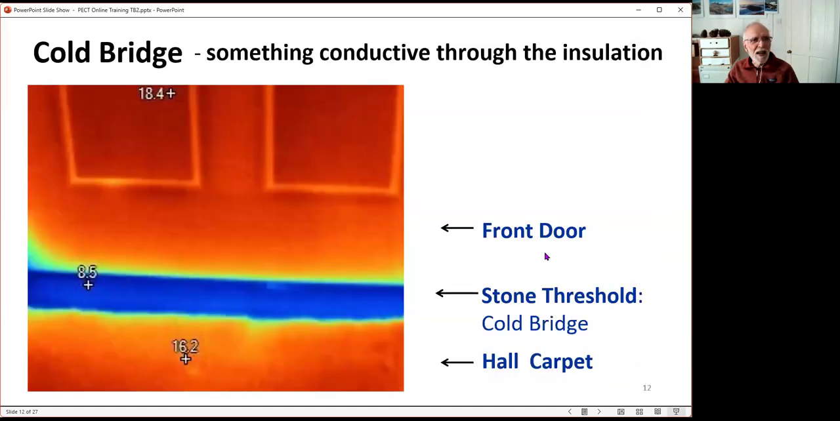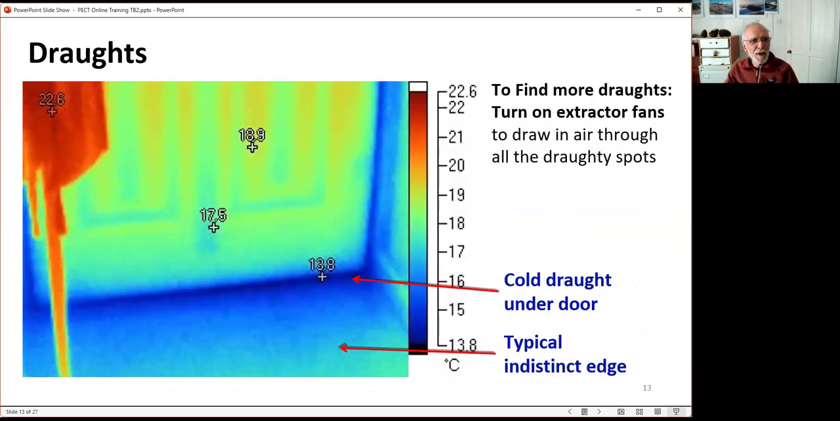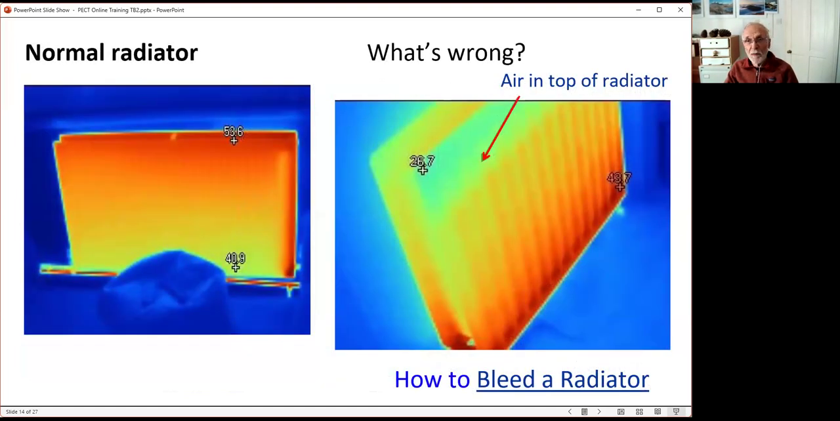A lot of these have animations, things pop up. So there are drafts, there are cold bridges. It's very good for checking heating system faults, if radiators need bleeding. In one case, with a tenant, the central heating was going haywire.